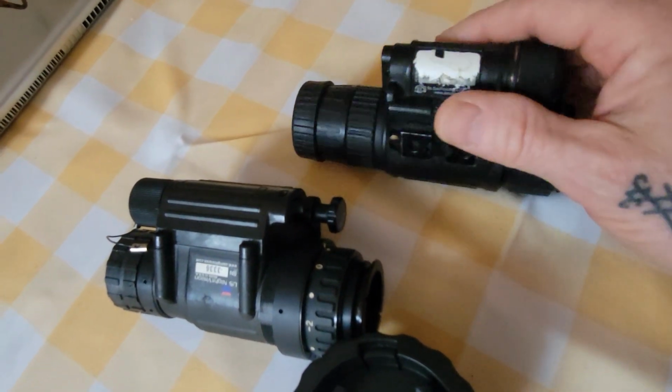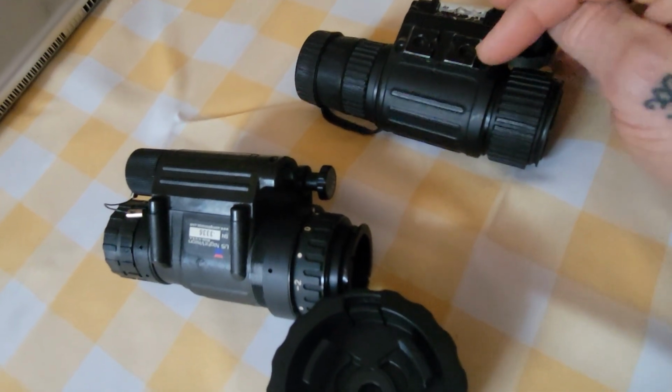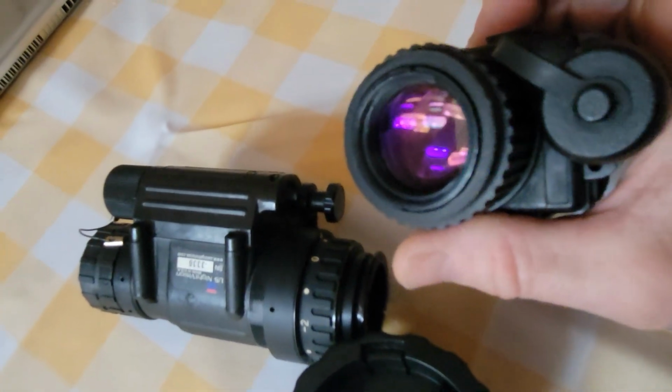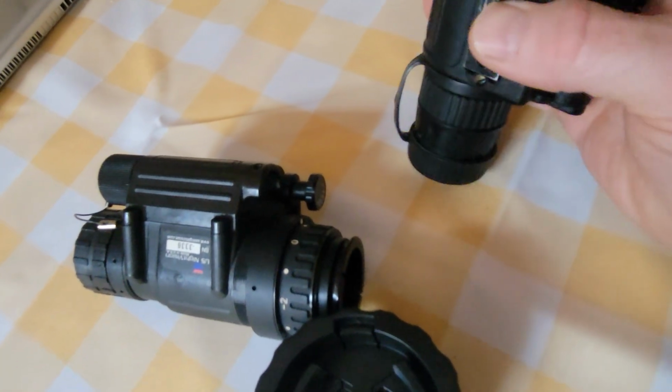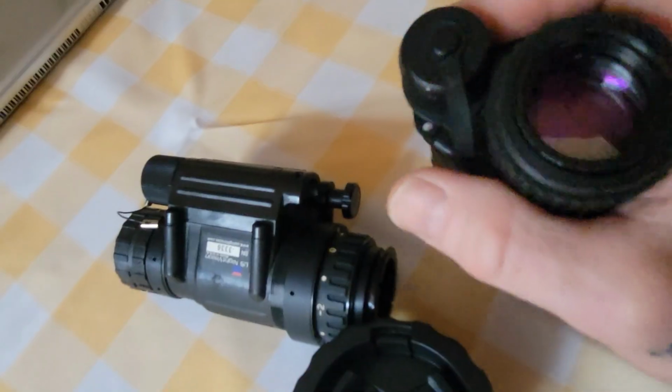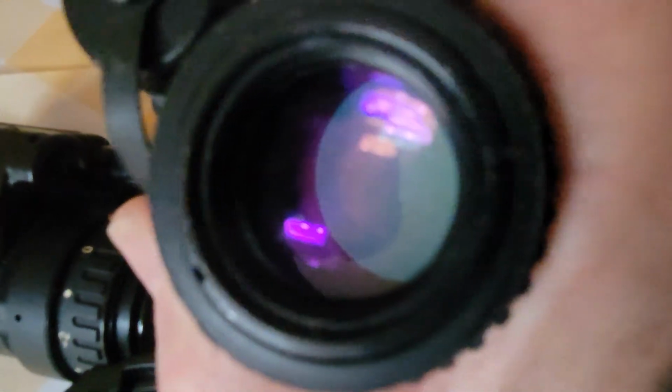Now if you notice over here, this is one of my older models. Actually, the label has worn off, but this is a Gen 2, and this is a white phosphor. I probably can turn it on because it's got a protective covering on it. This has a push button. It's probably about 10 years old. So let's see if we can push through. There you go. So that's a white phosphor.